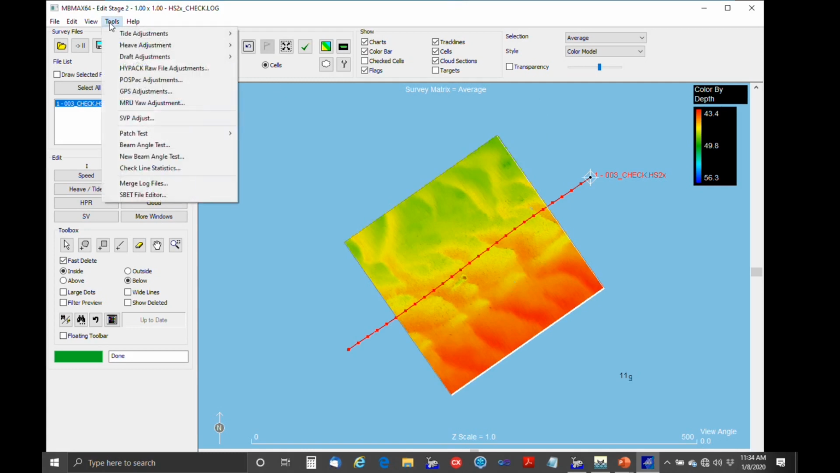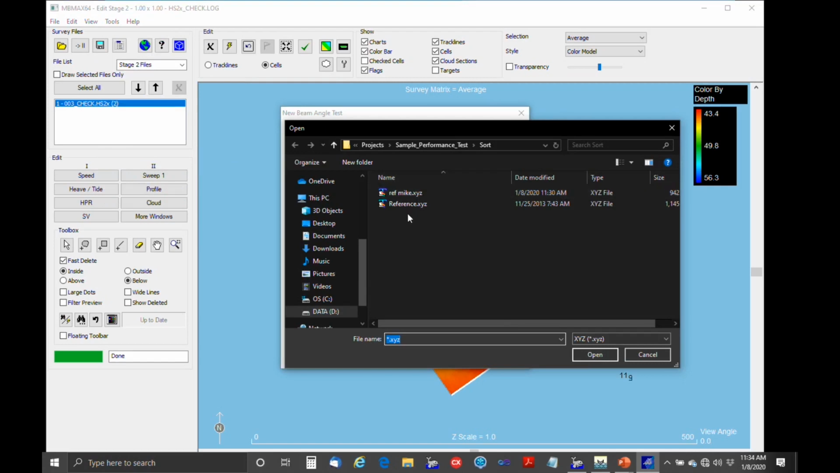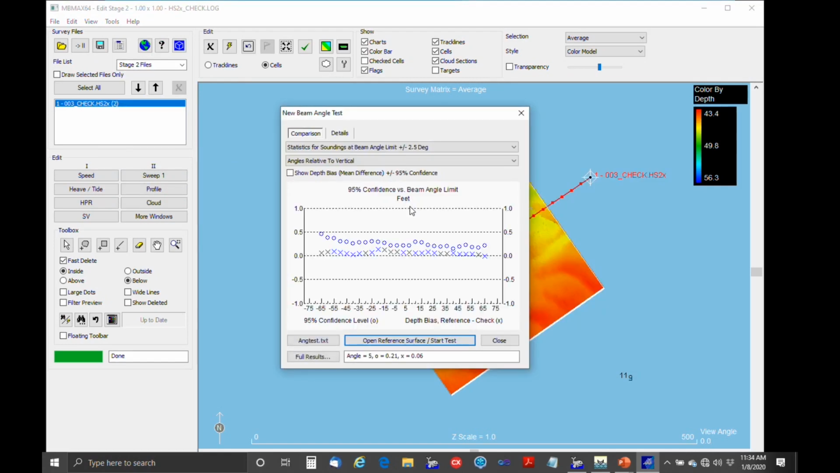So, new for HYPACK 2019, I think, we've got the new beam angle test. And it's the same thing, except it gives a little bit more detail. So it actually shows plus and minus error. So here's the results.